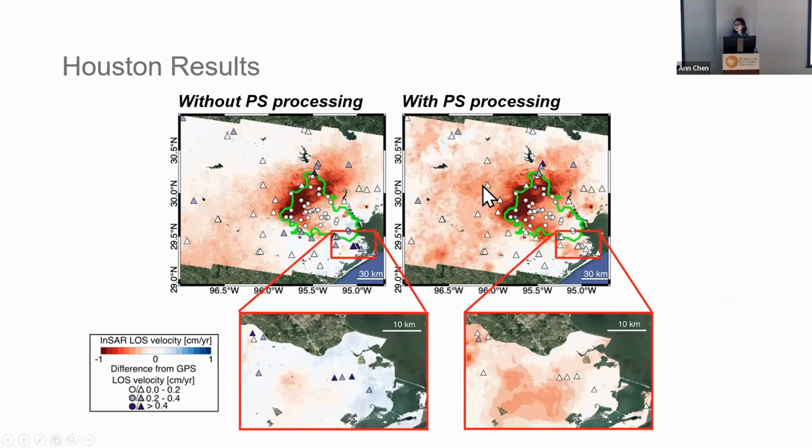The first thing is that they actually look similar in a lot of the area. That's expected because where you see the biggest subsidence feature, that's in the Houston area. This area doesn't have decorrelation, so our PS processing algorithm should retain the same features from the existing classic algorithm. And the huge difference actually comes in this coastal region.